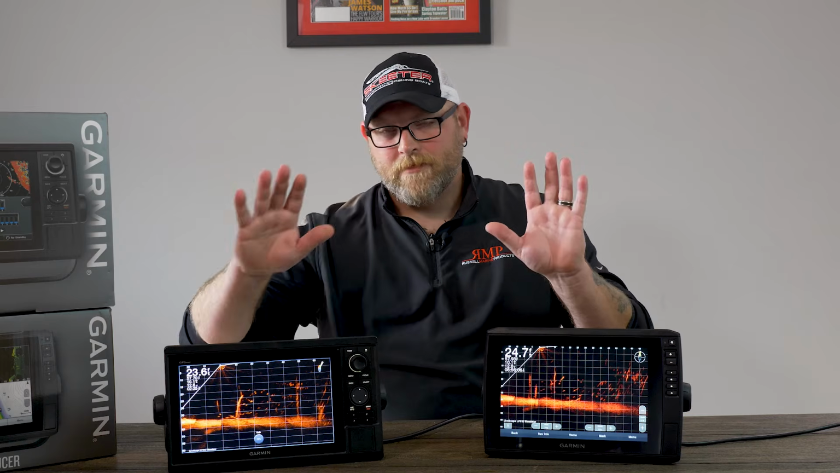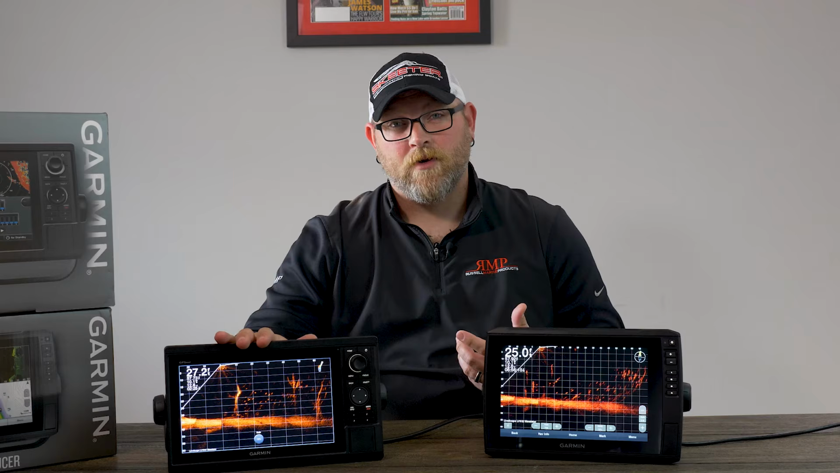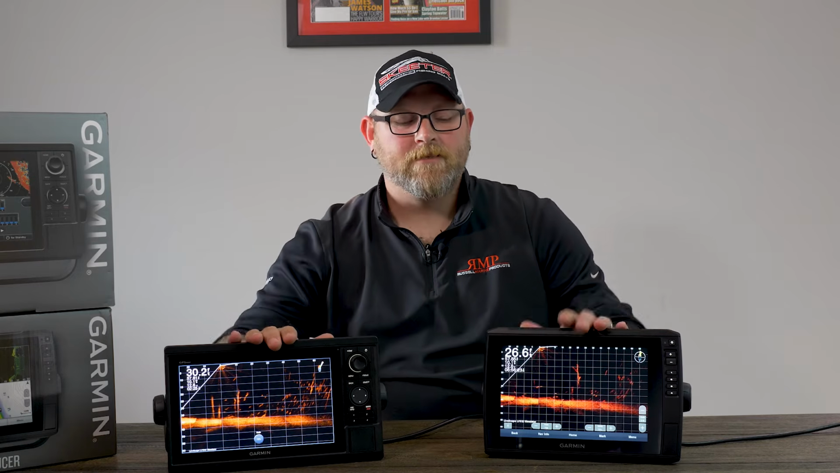Again, a little lower screen resolution and $500 less in price, versus higher screen resolution and a little bit more in price. You do get the touchscreen, and you get some extra features as far as networkability down the road. So this is a conversation that I'm having on camera that I've had thousands of times on the phone with you guys. So we just wanted to do it here. Hope it brings some clarity.